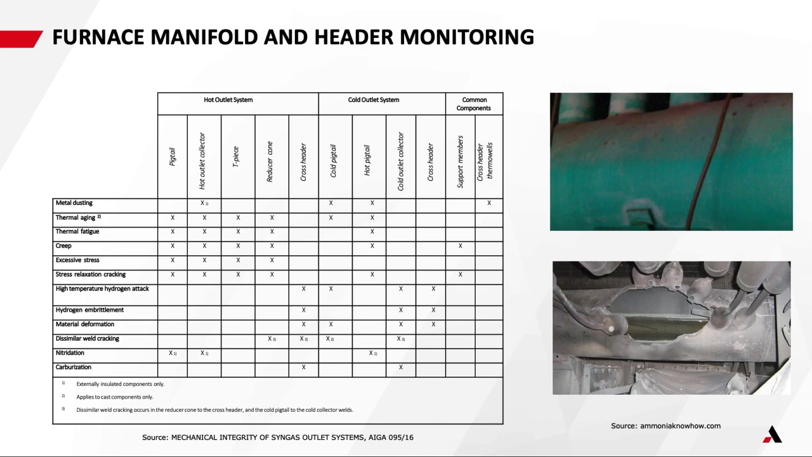It's done currently with periodic inspection. It's done with thermal sensitive paints. And the limitation of that is that it's not being continuously monitored or trended. Once you do start to trend those things, you can start to see the relationships between those outlet temperatures and the tube temperatures. I think it's quite a useful data set to have for these operators.